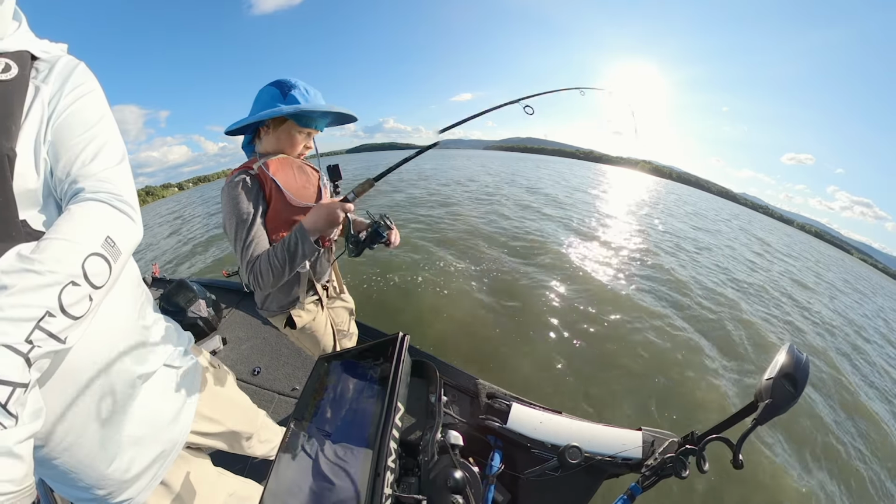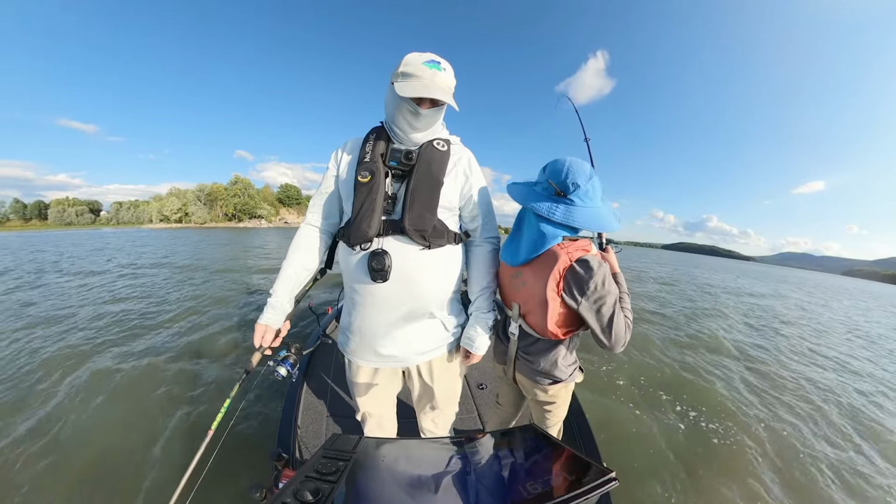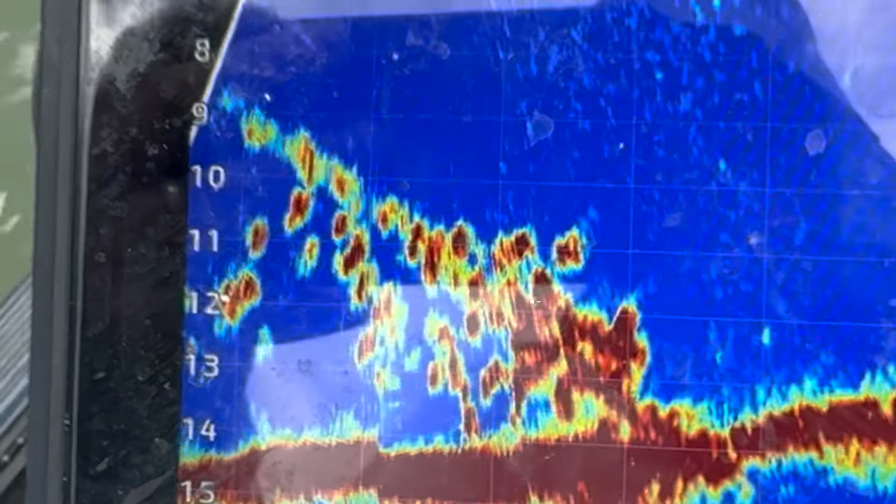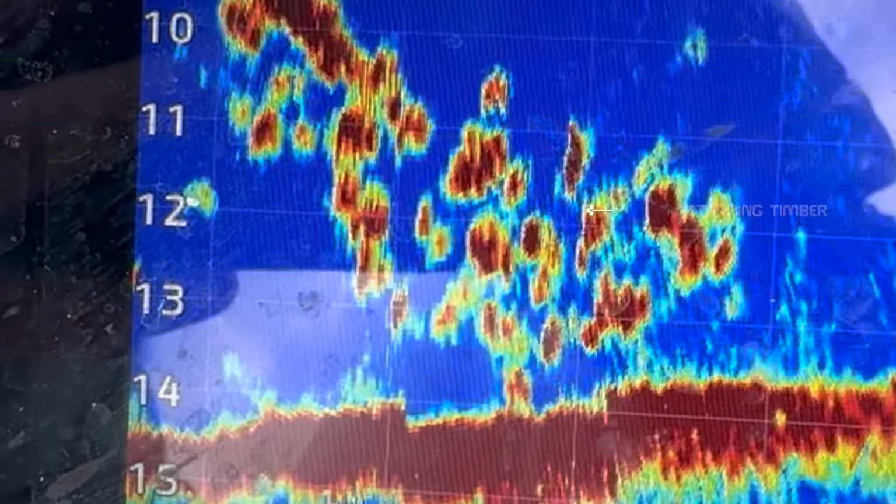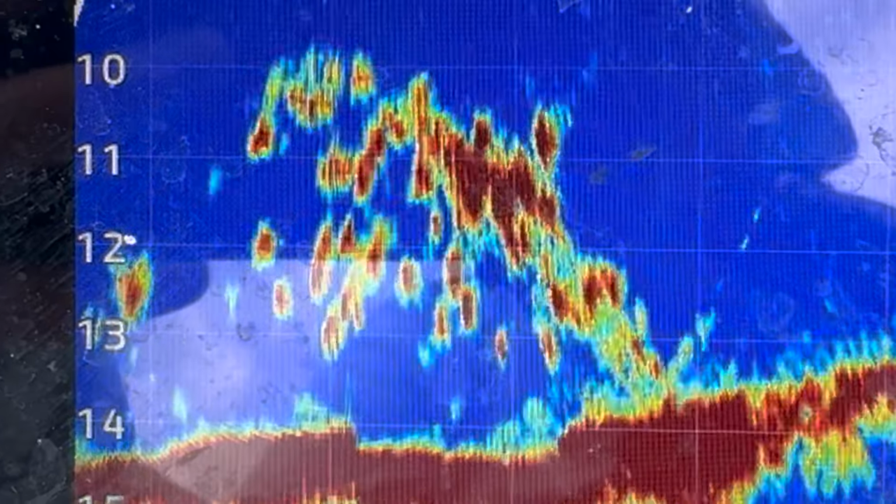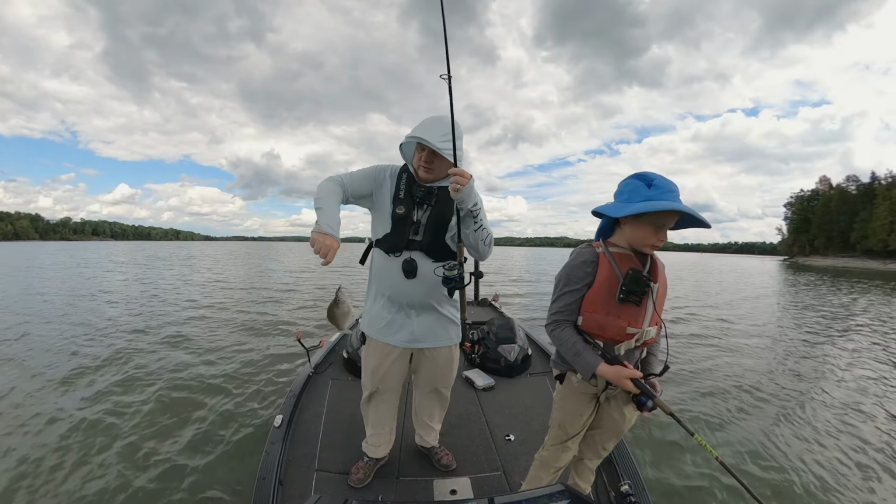I mean, you can find these without side imaging, but your life's going to be a lot easier with at least side imaging. We're using LiveScope today, which made it really easy to get within 50, 60 feet of any standing timber, and we would know right away whether or not there were fish on it. And pretty much if there were fish on the wood, we were catching them today.